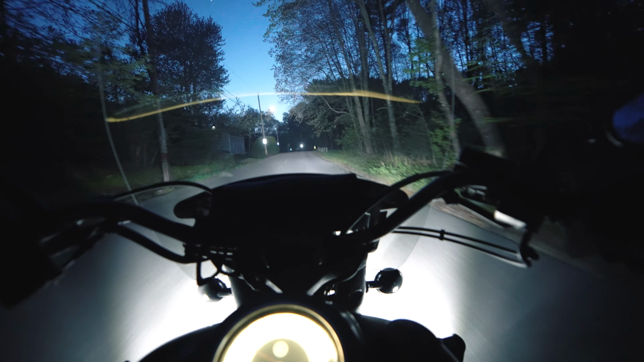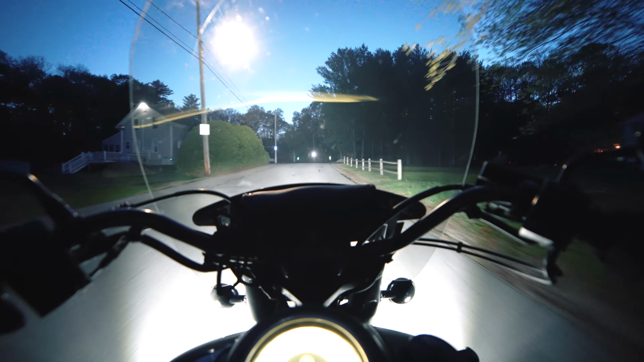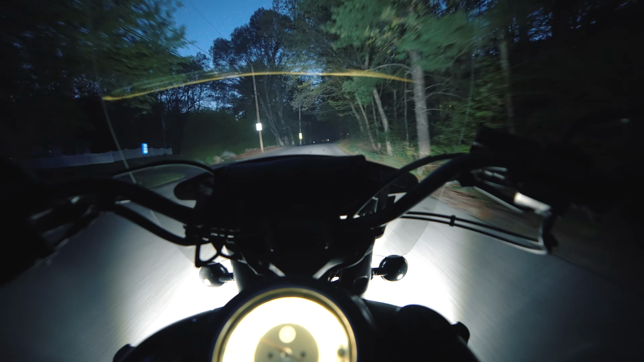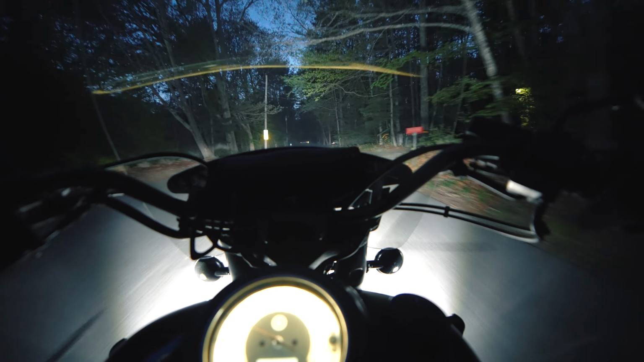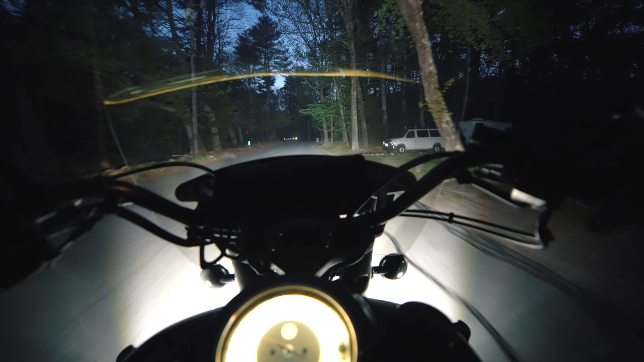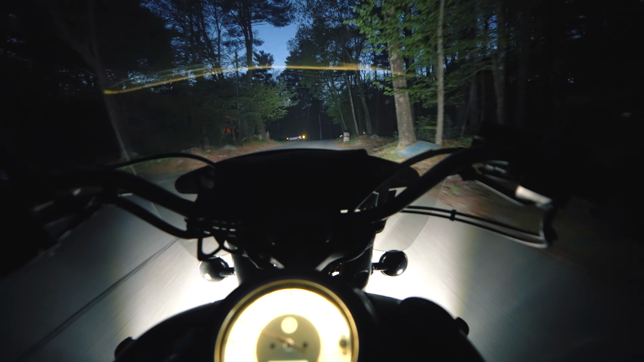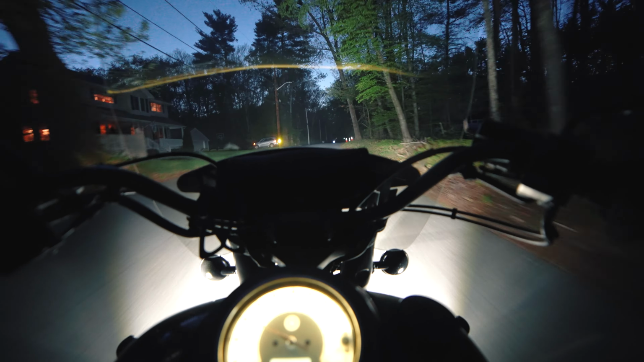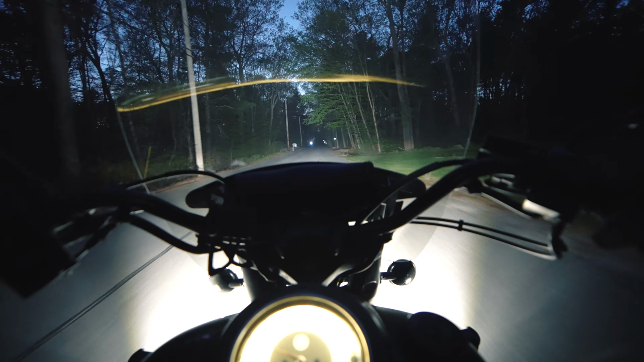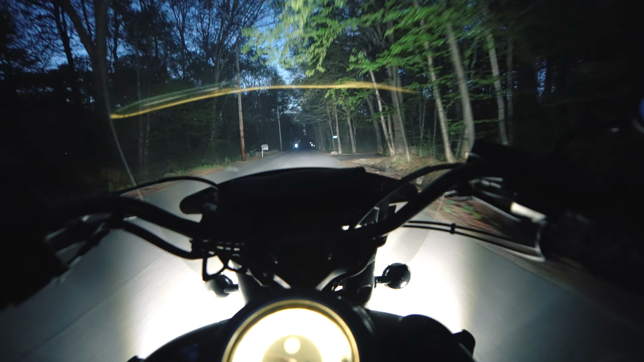There we go. So now we have some fog lights on. These things are pretty bright. I'm going to do a separate video on these things by themselves because they're a really cheap, affordable alternative, and they have directional lenses so you don't blind drivers and stuff. So they're pretty nice. But yeah, I'm pretty excited.